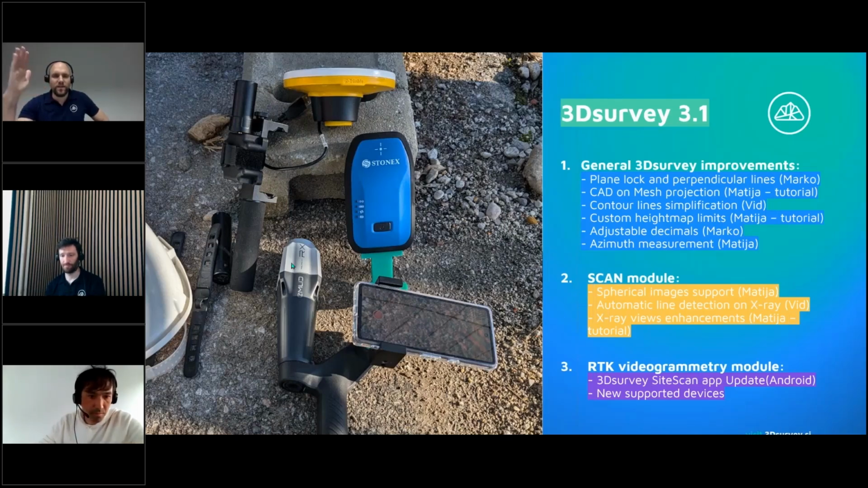Now we will be making the plan for the next updates. I would also like to see improved profiles, but we will see what the whole team says about it. The profiles have been in 3Dsurvey since the beginning, 10 years ago. At this point, they might be a little bit out of date. They are still usable, but if we redo them today, I think we can make them a lot more powerful.